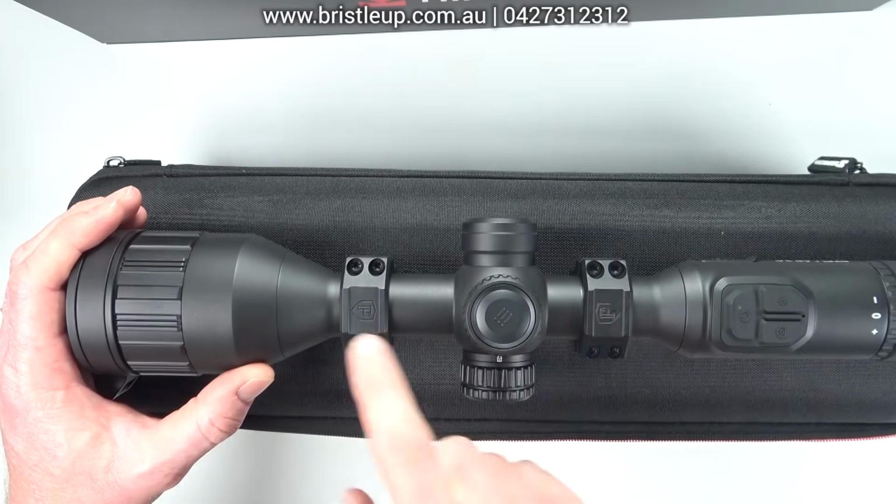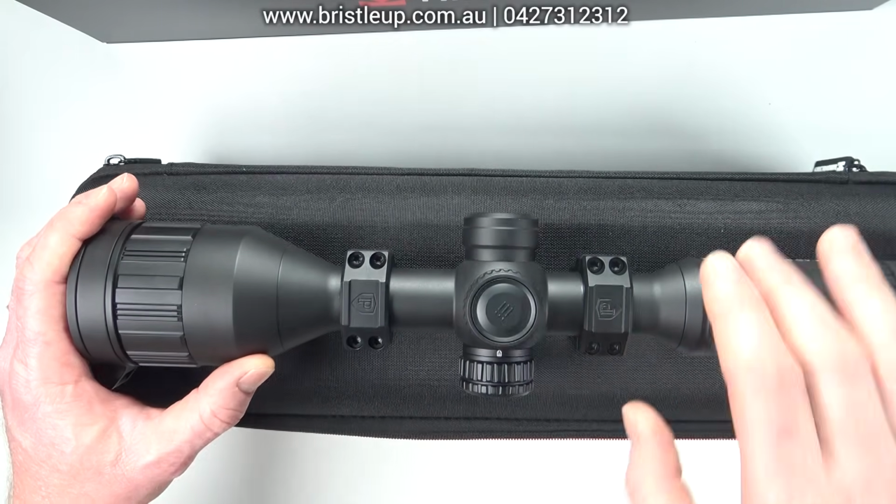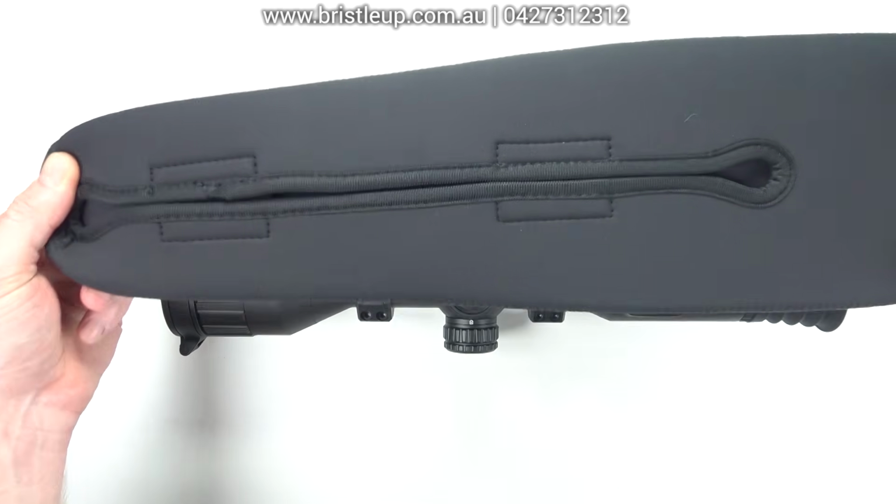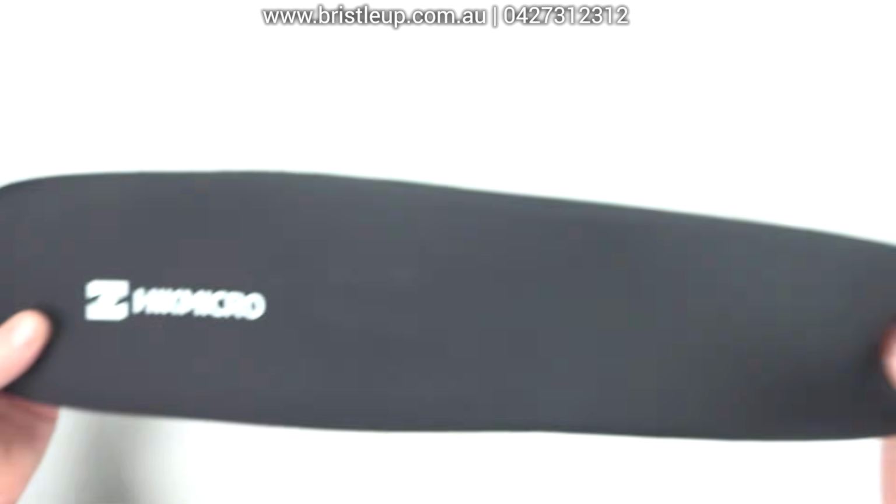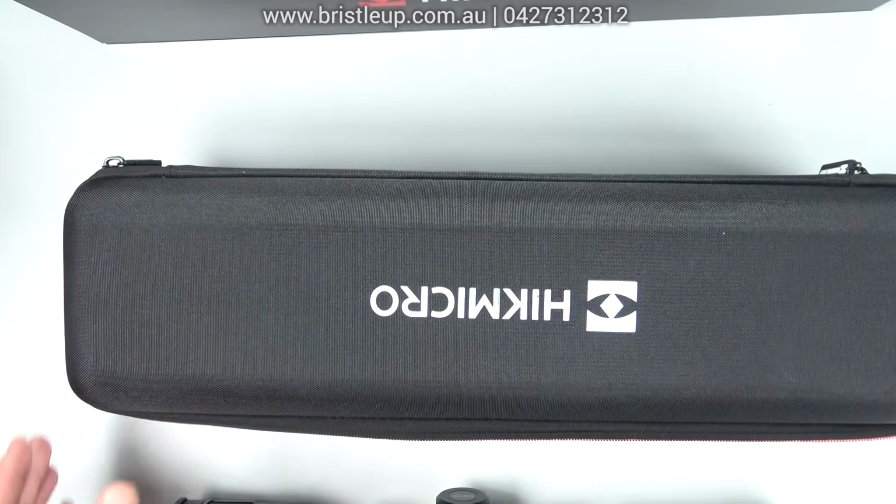But just to be clear, these rings are not included, but hit us up, you never know, you might get yourself a nice package deal. Included in the box as well is obviously the manual. Alright, I almost forgot to show you that you actually do get a scope cover inside the package. Now this can go over the scope pretty comfortably and help you protect it. Okay, and that's it. Let's move on.